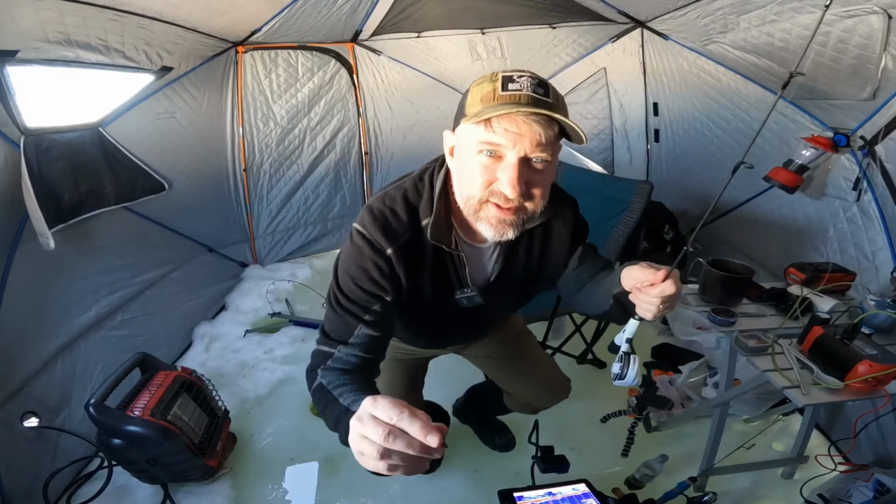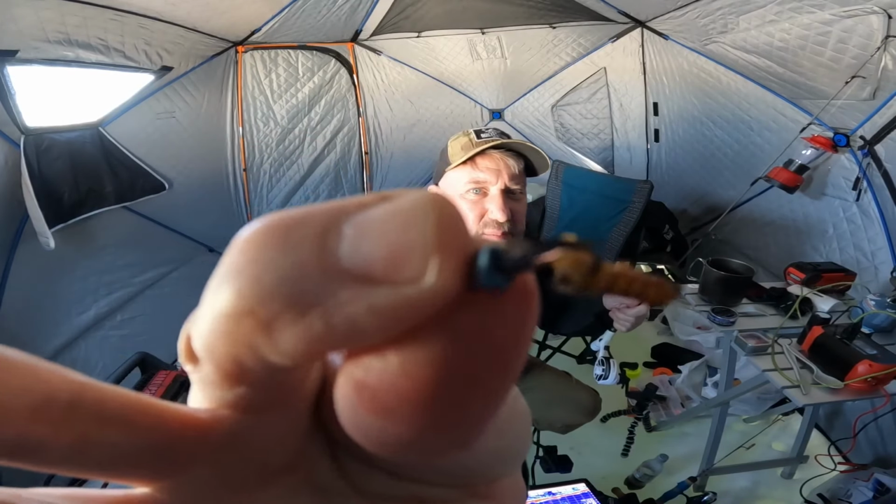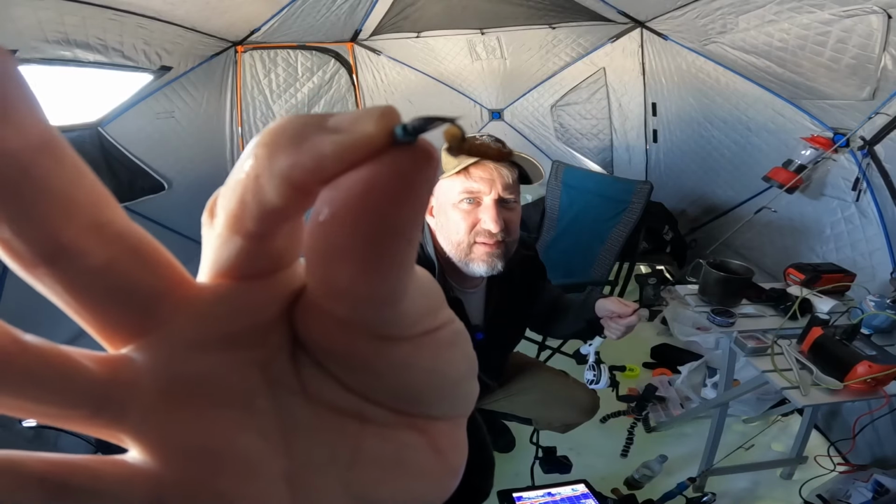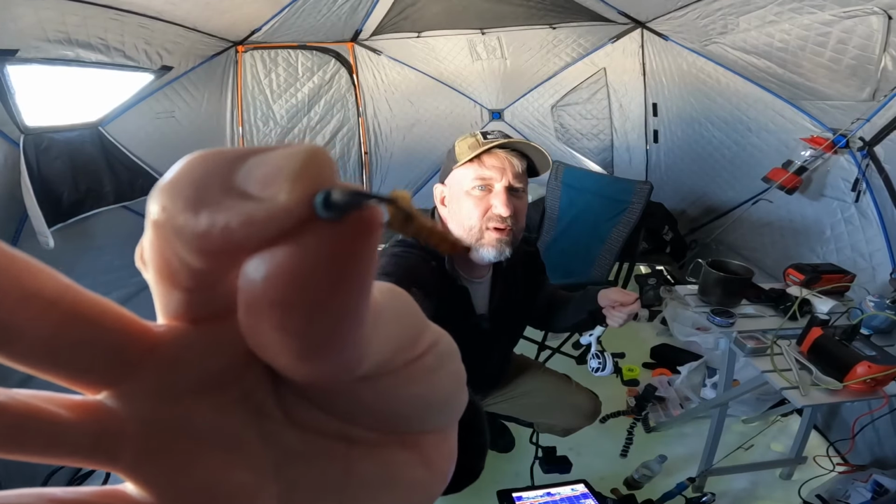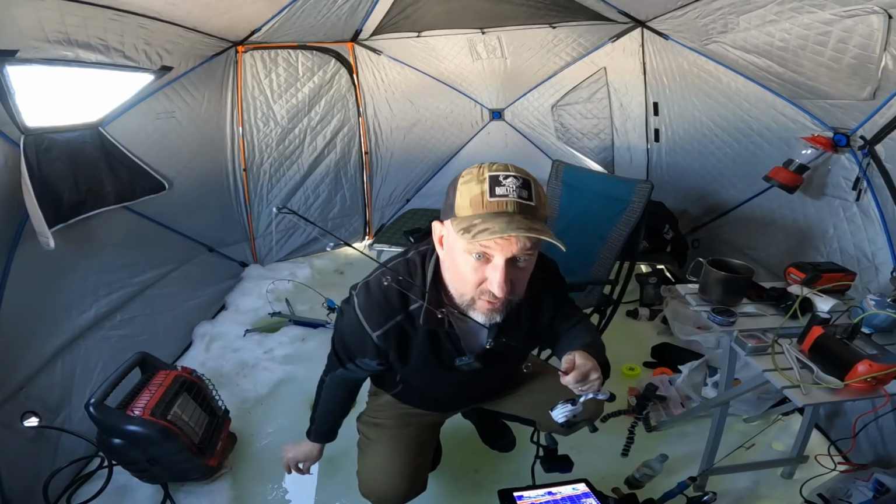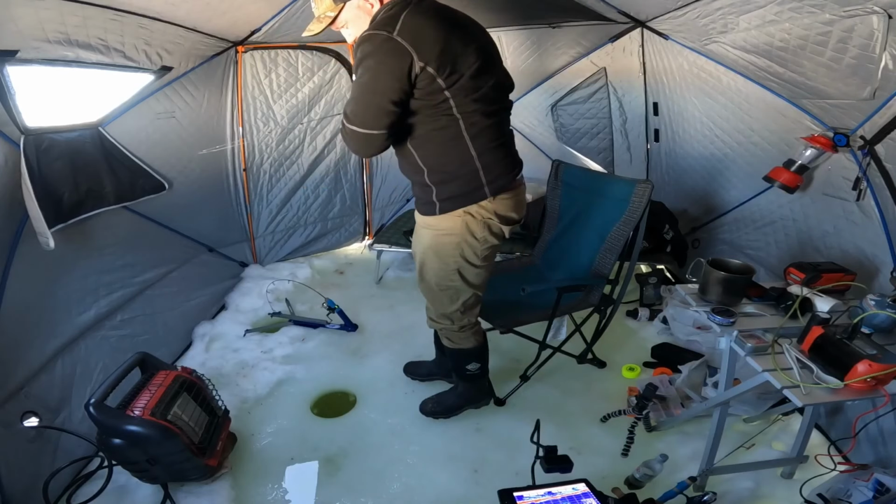I thought I'd take a second and show you guys what I'm using. It's a little tiny beadhead midge pattern, or maybe beadhead prince kind of thing, with a little tiny, about a quarter of a piece of a mealworm on there. And what I'm doing with that is I'm just dropping it down.